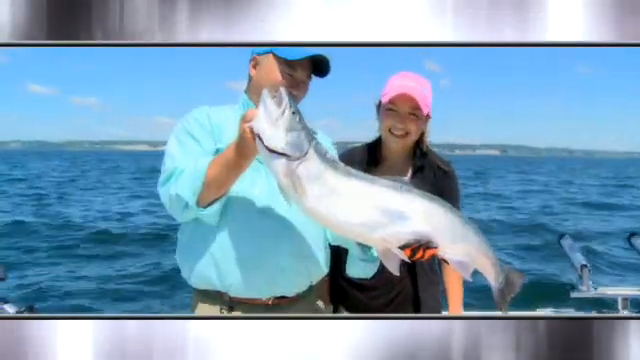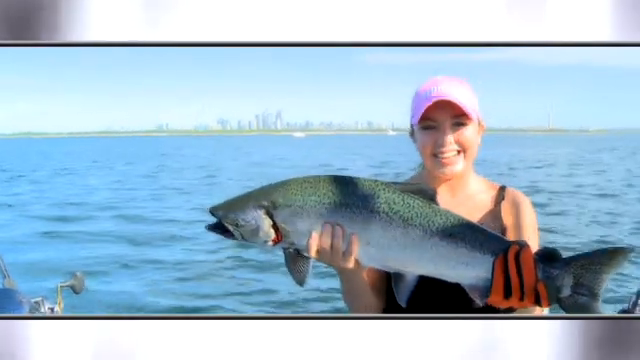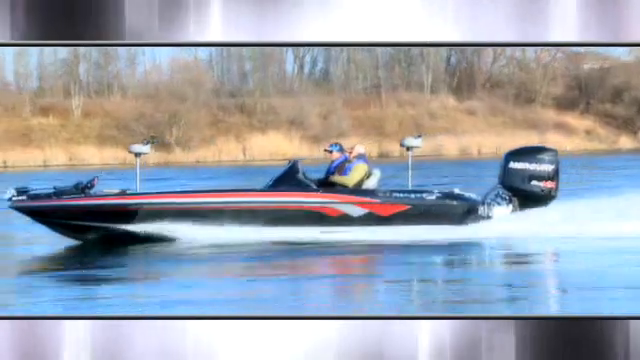Whoa, that is a big rainbow trout, Chris. That is awesome, girl. Check out this baby I just caught. Whoa, all right. Here he comes, here he comes. Oh, no. Nice. Oh, that's a nice one. All right, look at that.